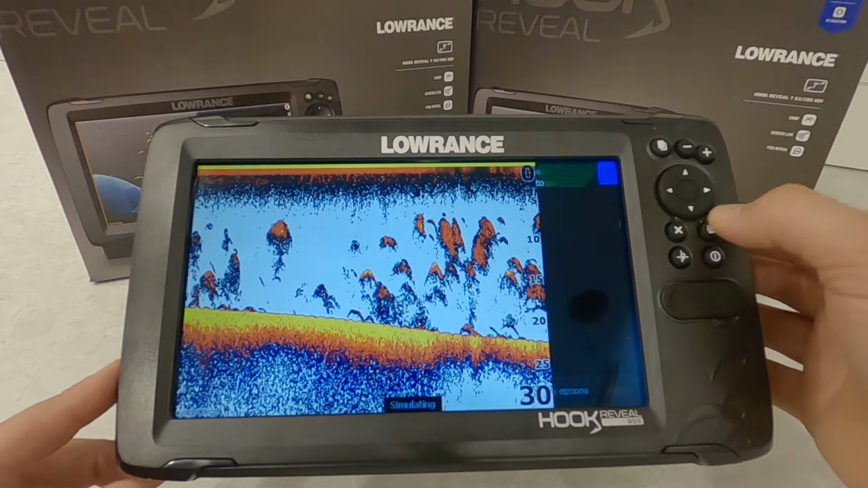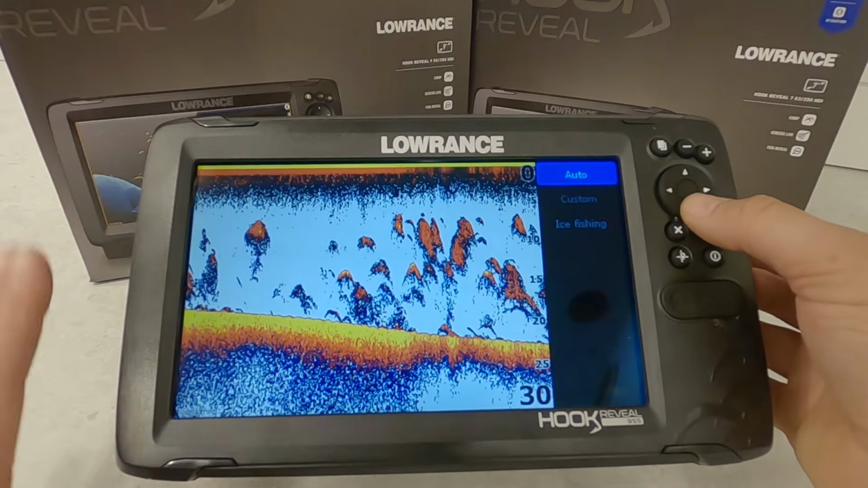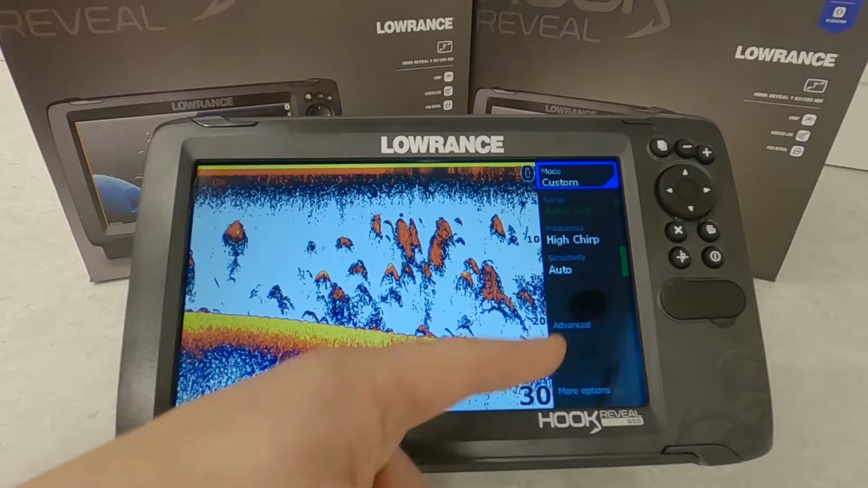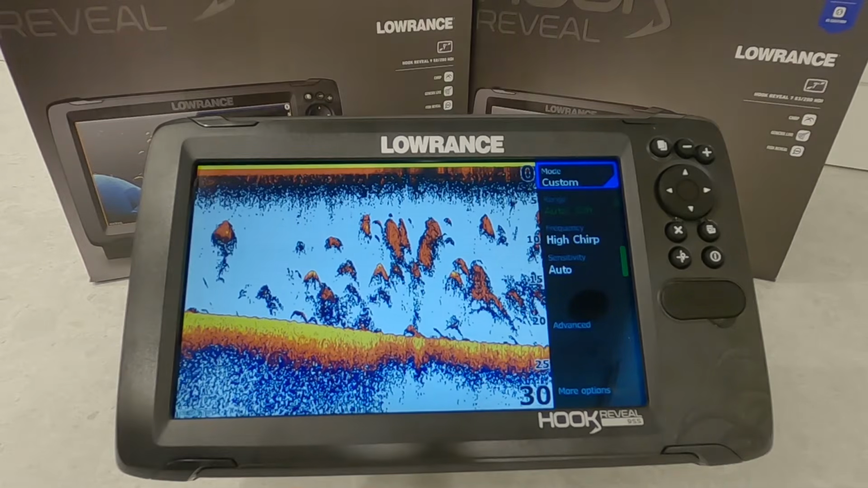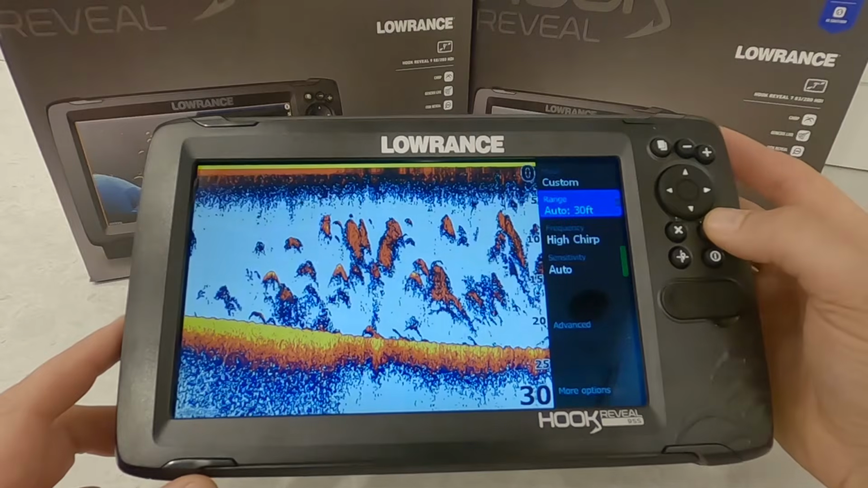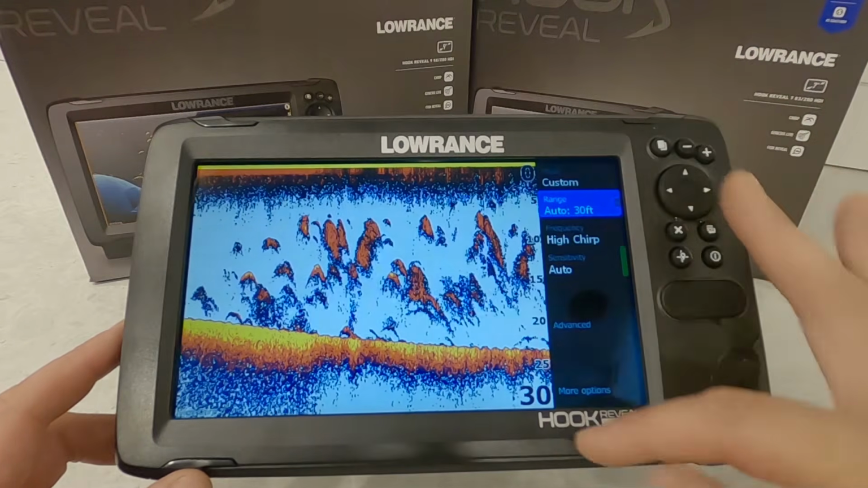So our different modes here, we can hit enter on that because it was selected. Auto, the unit's computer takes care of everything. If we go to custom, well now we have some more menu options there that we can change and adjust to give us the best possible image. So first one is our depth range. This is our depth range here, 0, 5, 10, 15, 20, 25, 30.